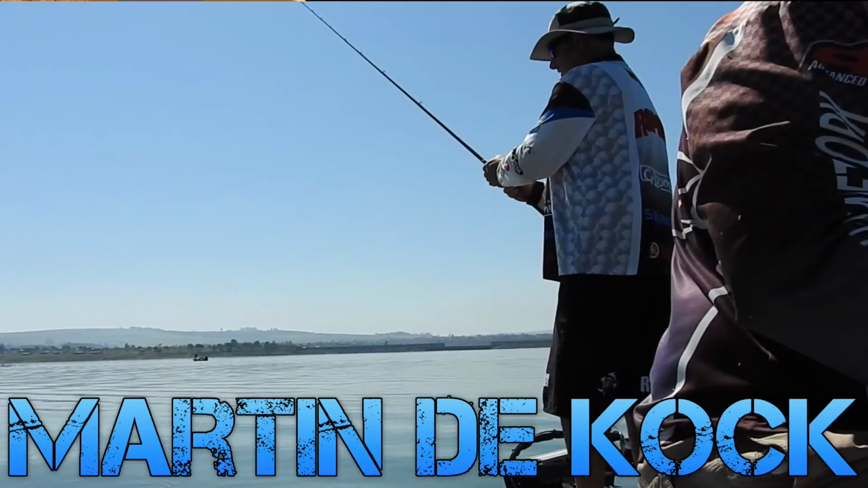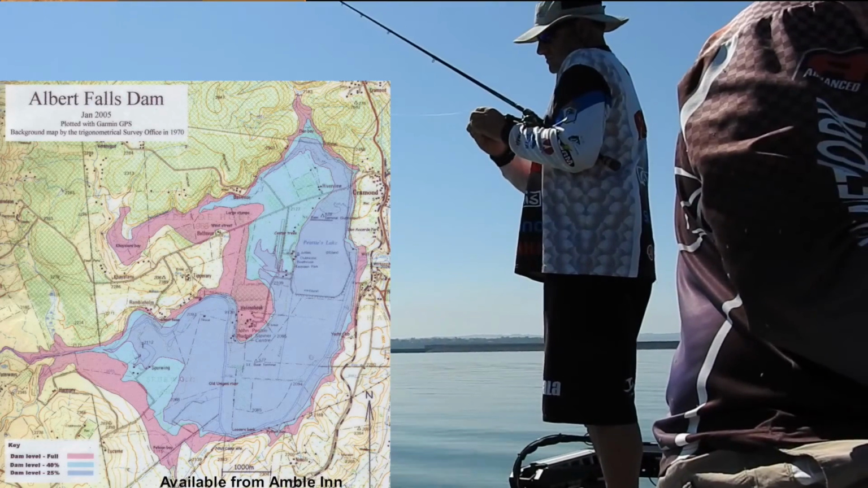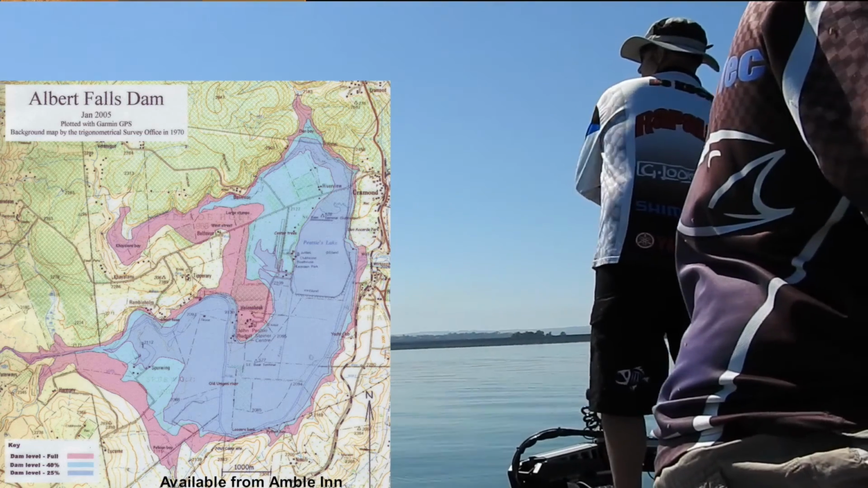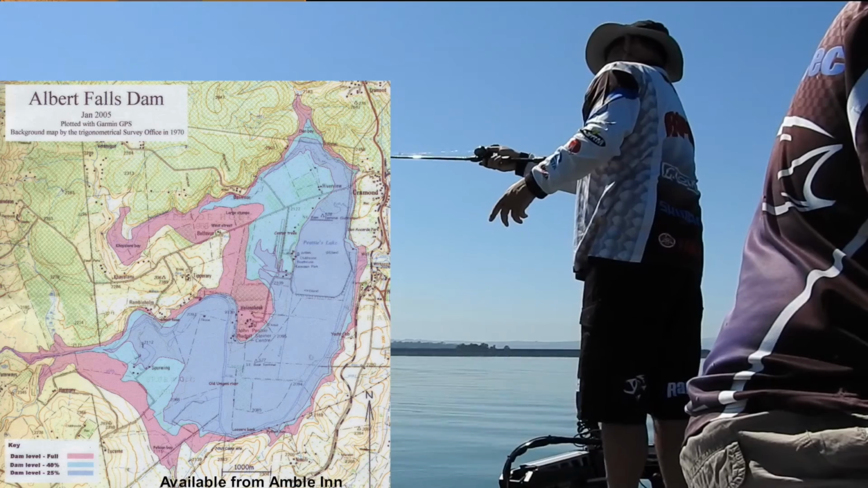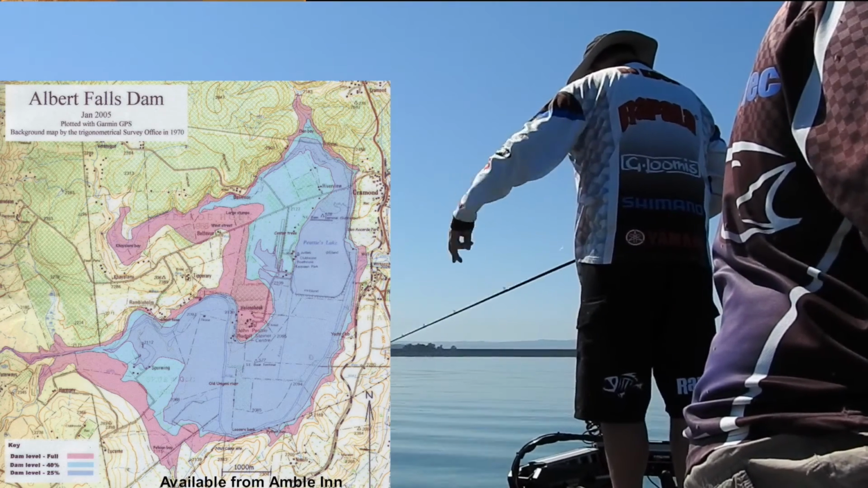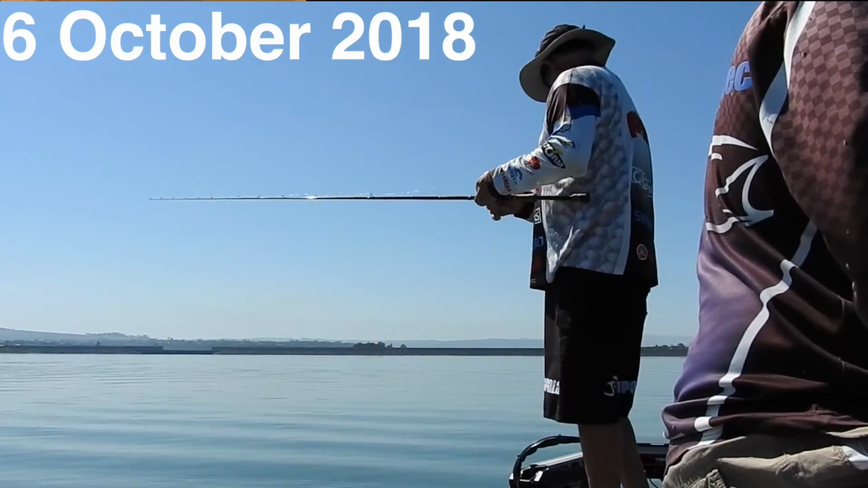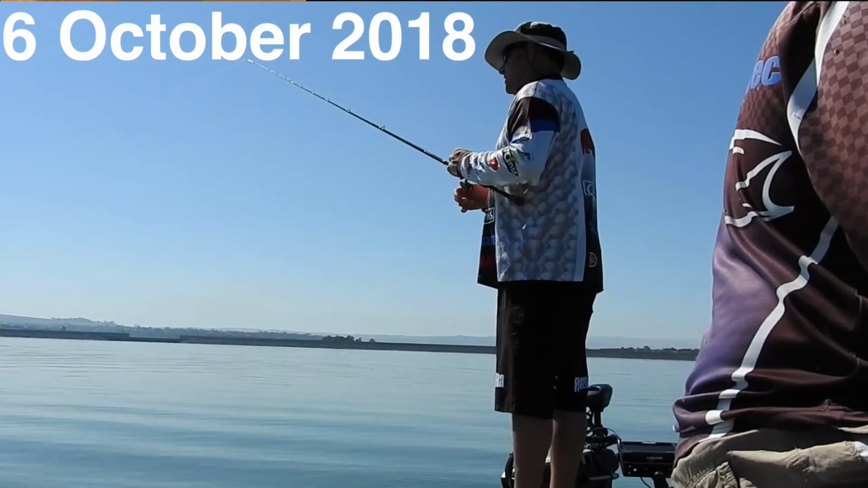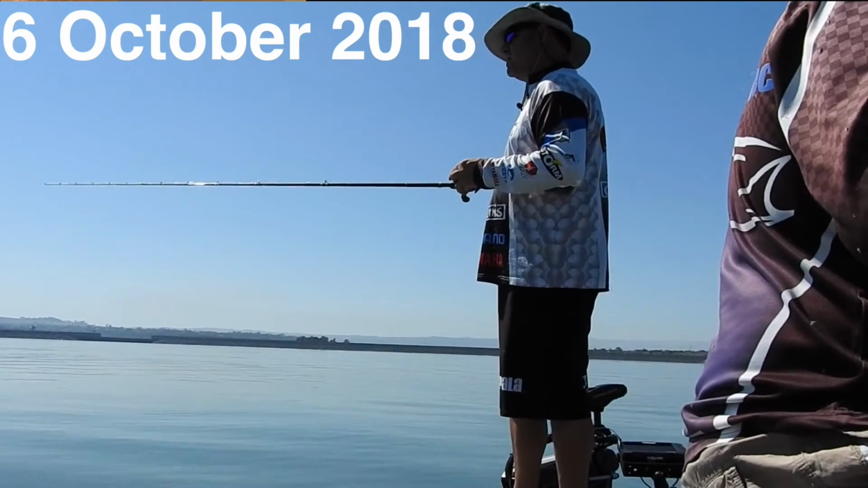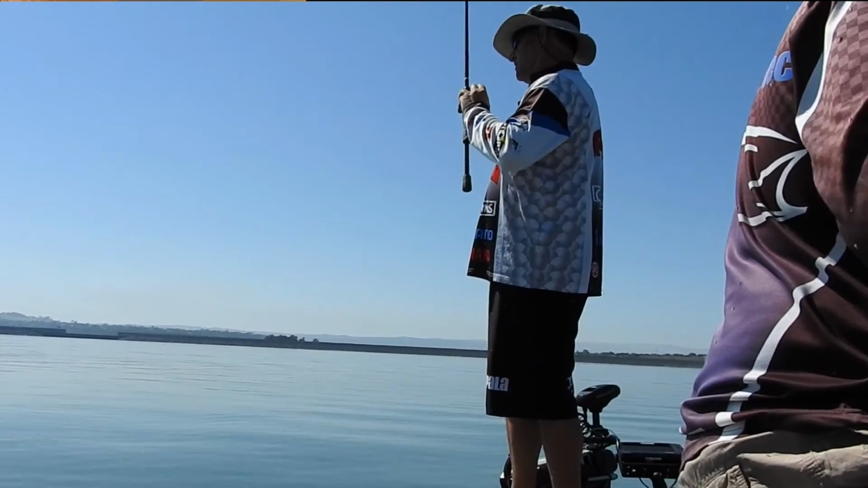Another little tap now. Now it's a little male. This is not the real hotspot. I caught some really nice ones the other day here. They were closer to the bank.